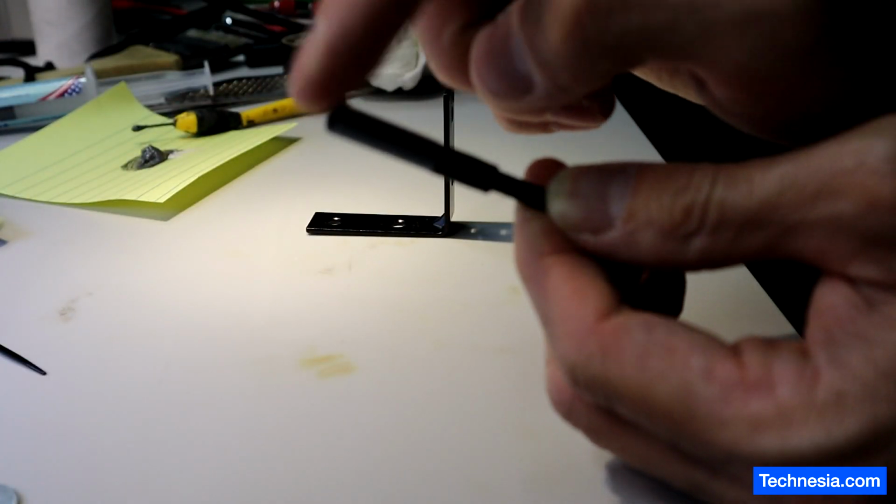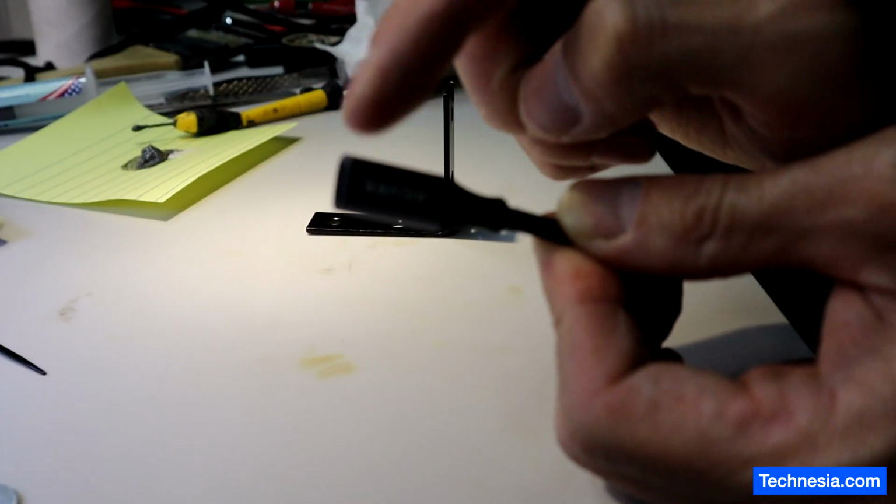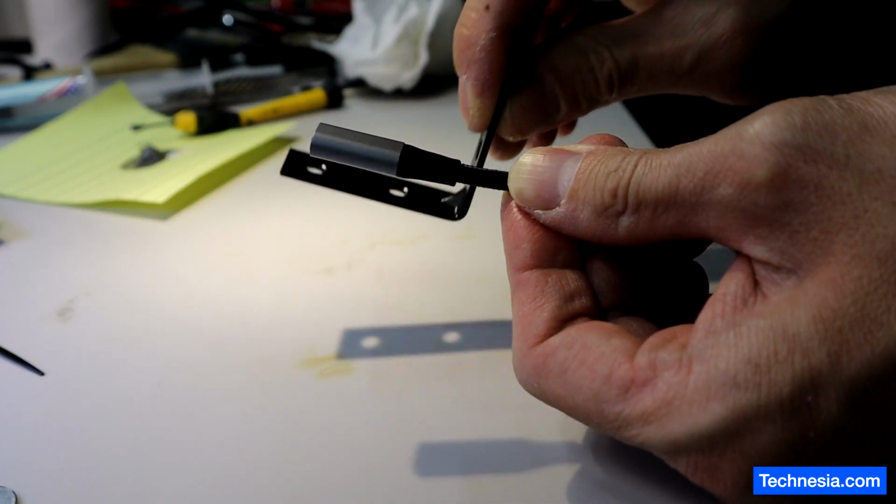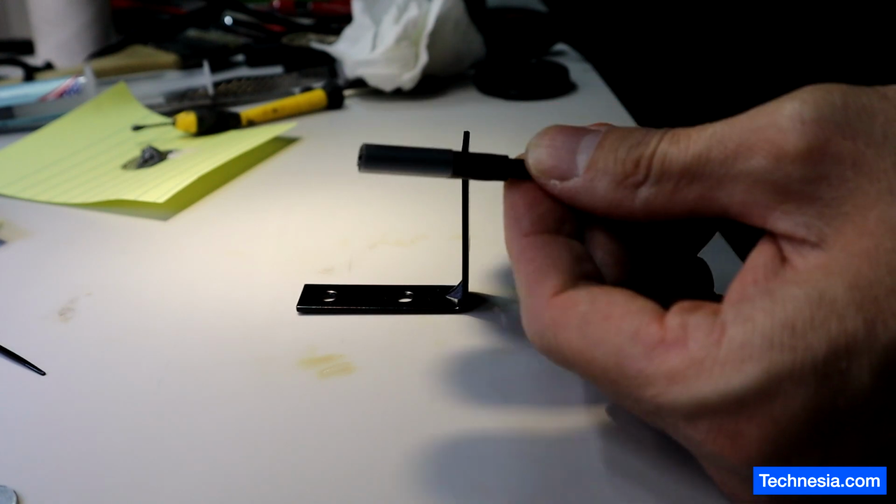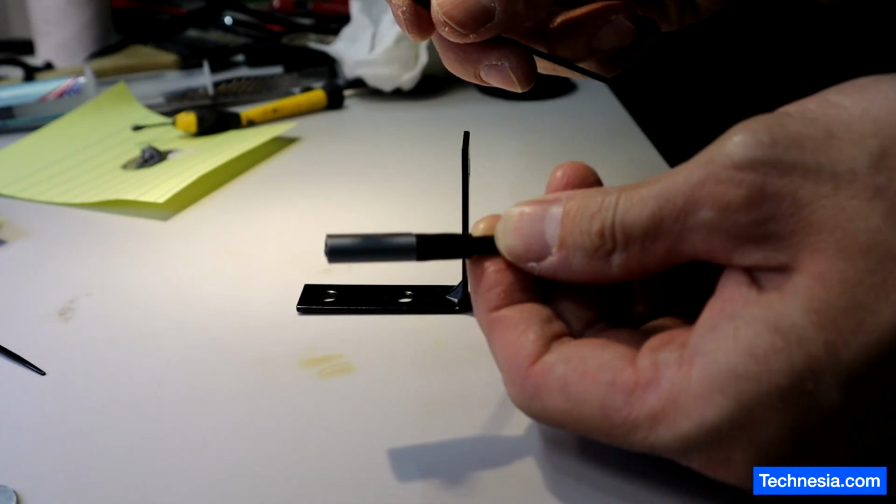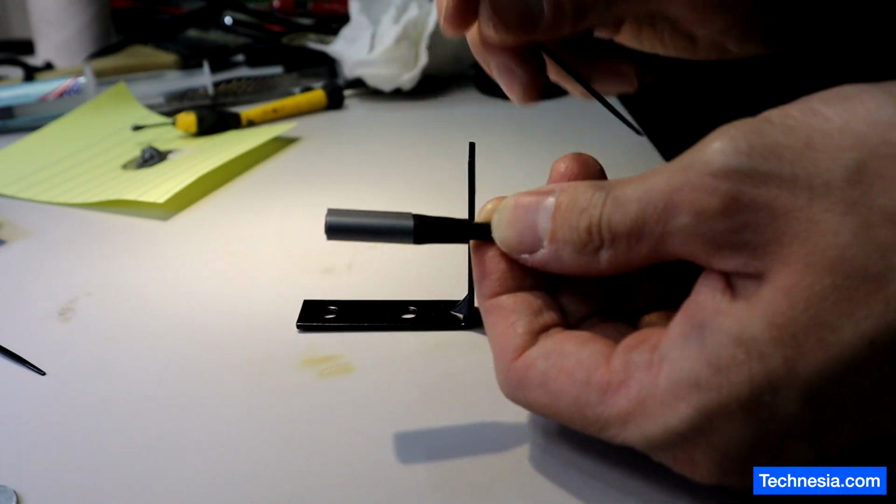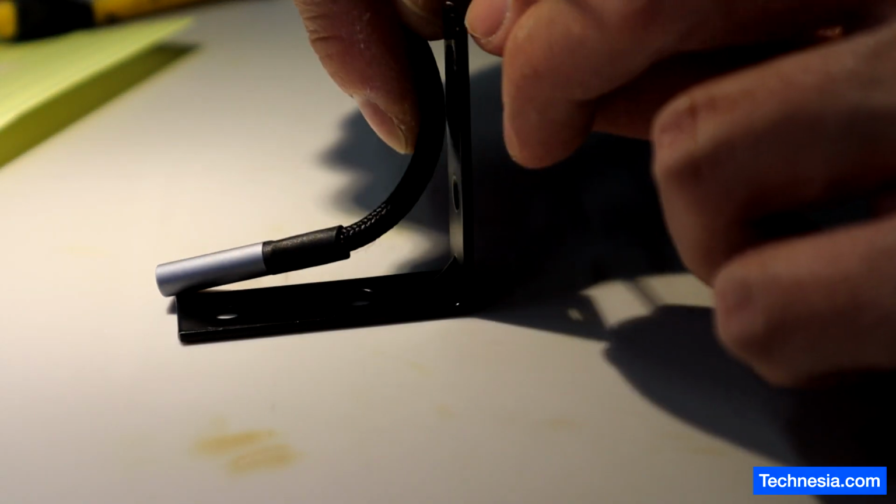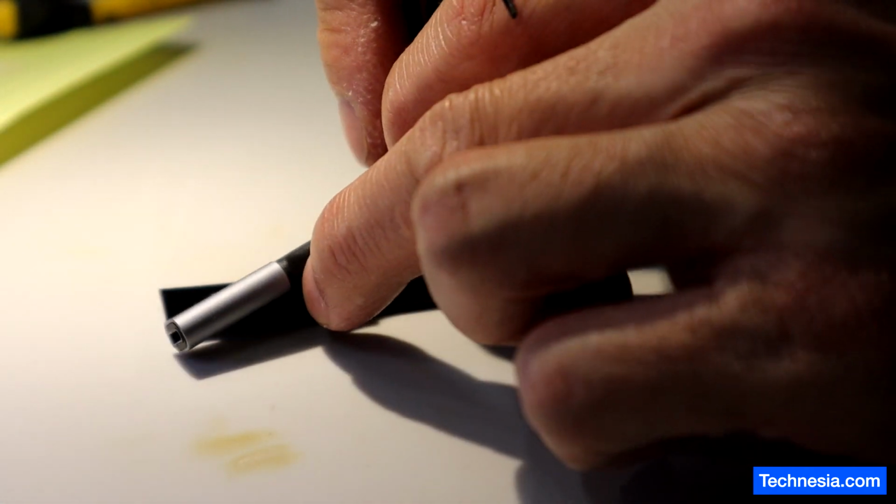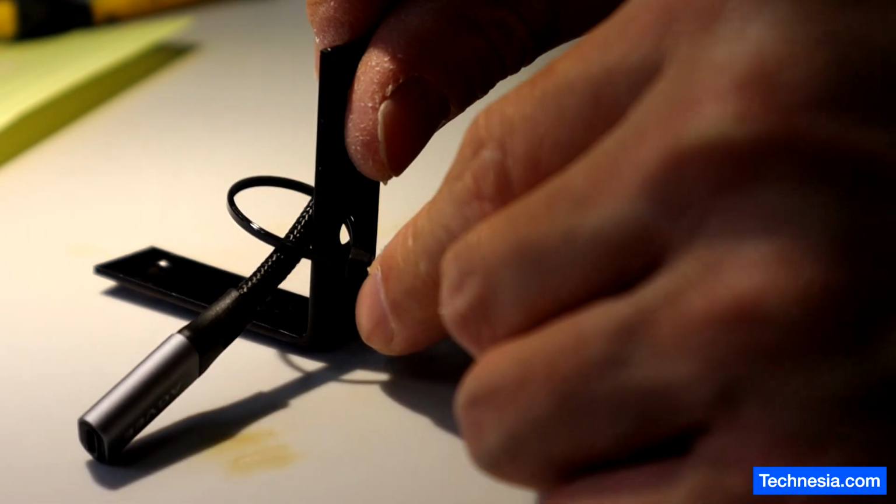And then we're going to glue this lightning extension cable to the bracket like this. All right, and then we're going to use a zip tie to help clamp and secure the glue. I'm going to zip tie the cable like this so the cable won't move everywhere.